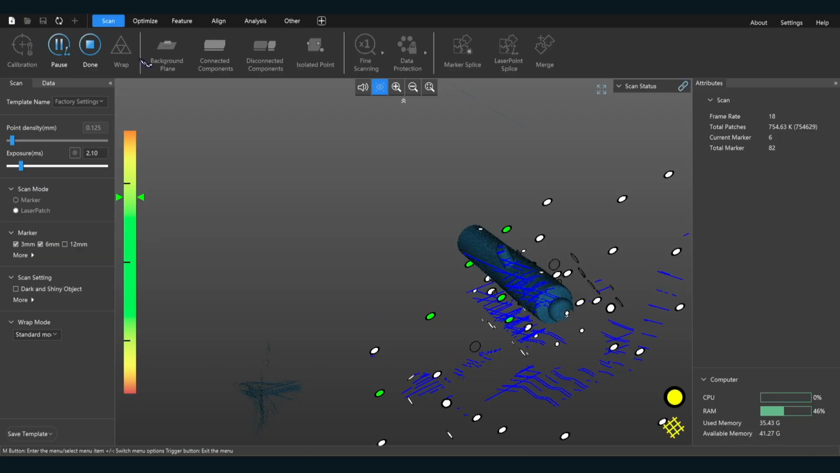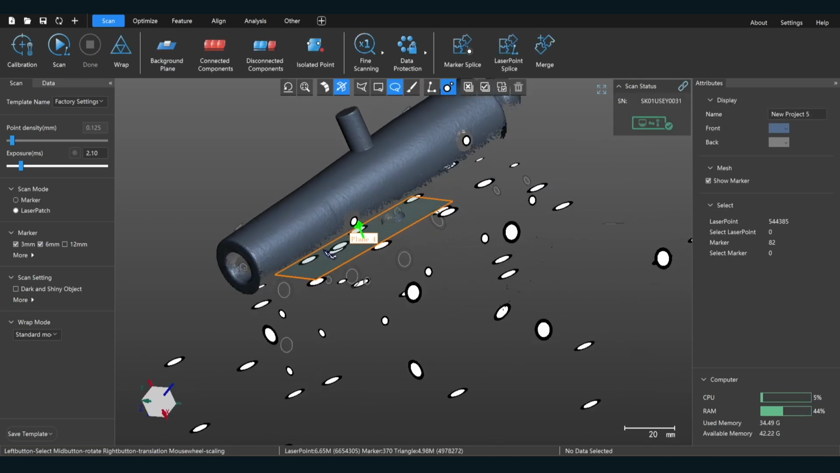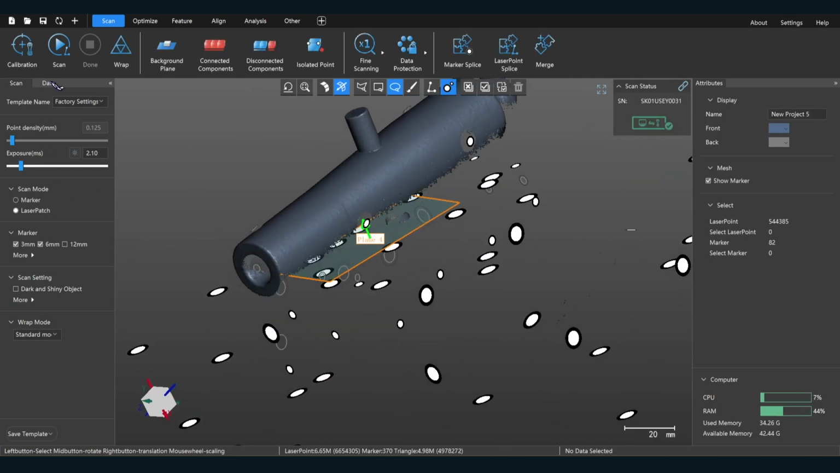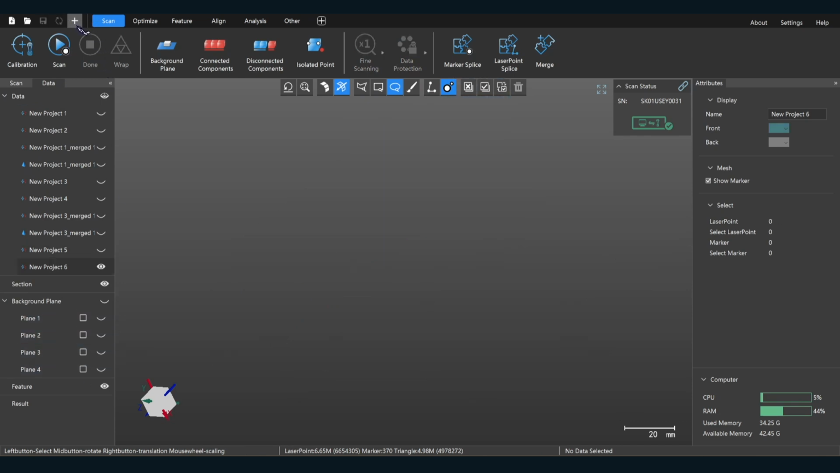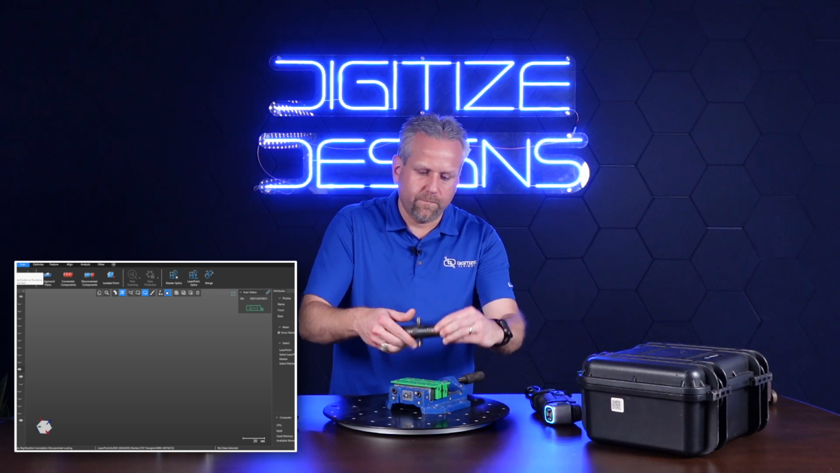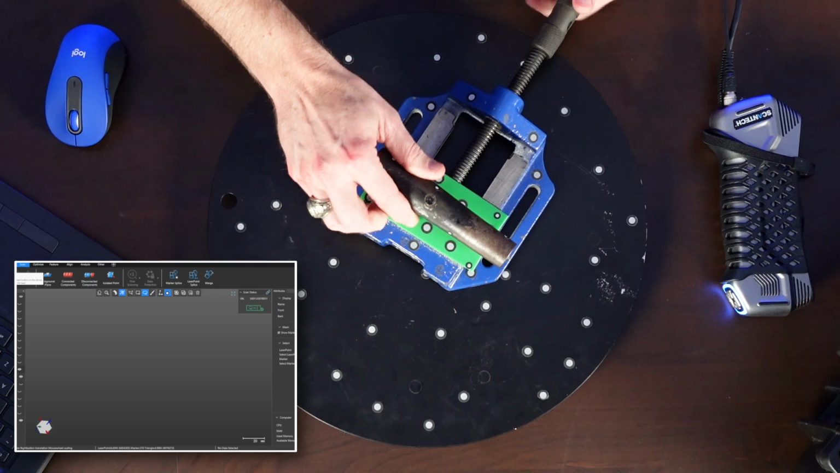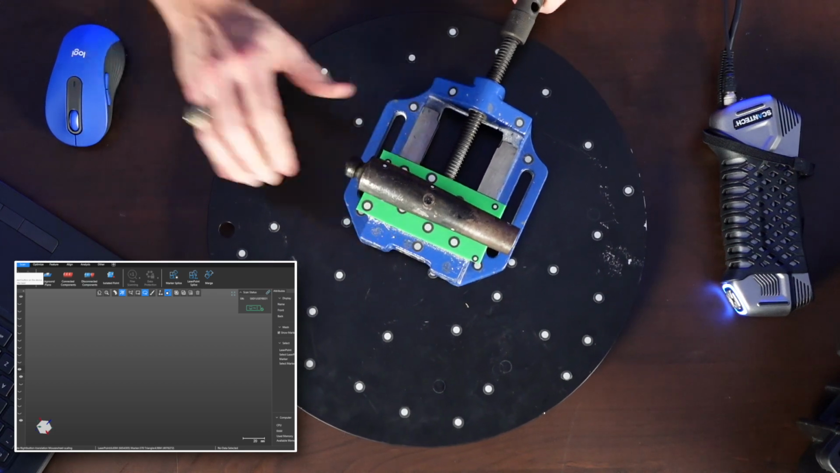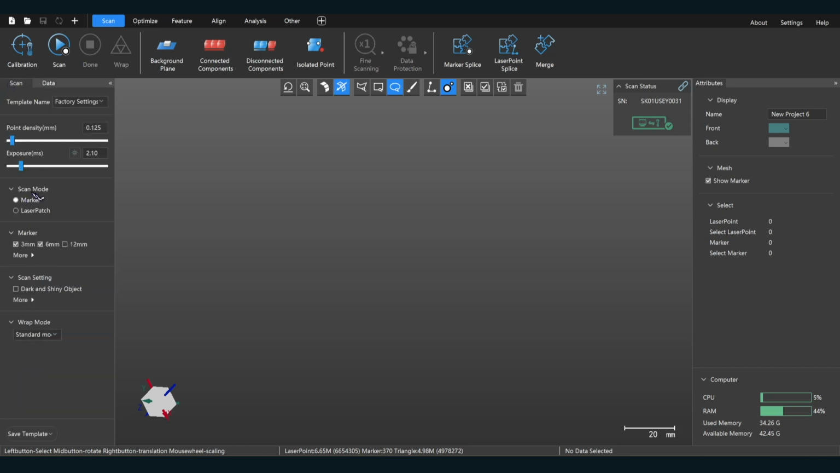That looks good. Stop. Okay, there's half of our barrel. Turn this plane off. We're going to do another one. So obviously I'm just going to flip this like this. We're almost done with our scanning of our components here. Vertical point, check that, good.